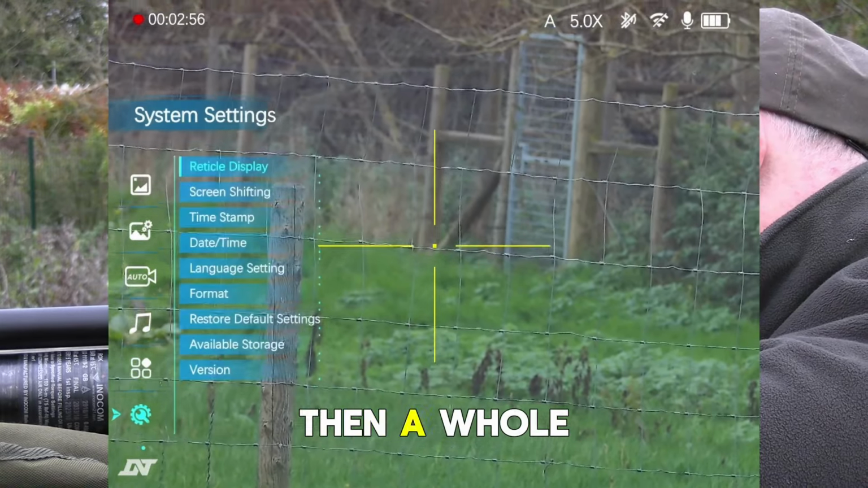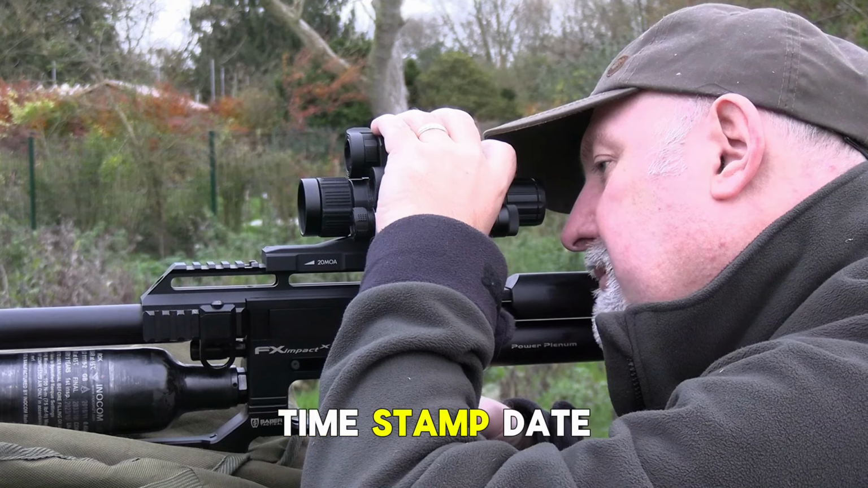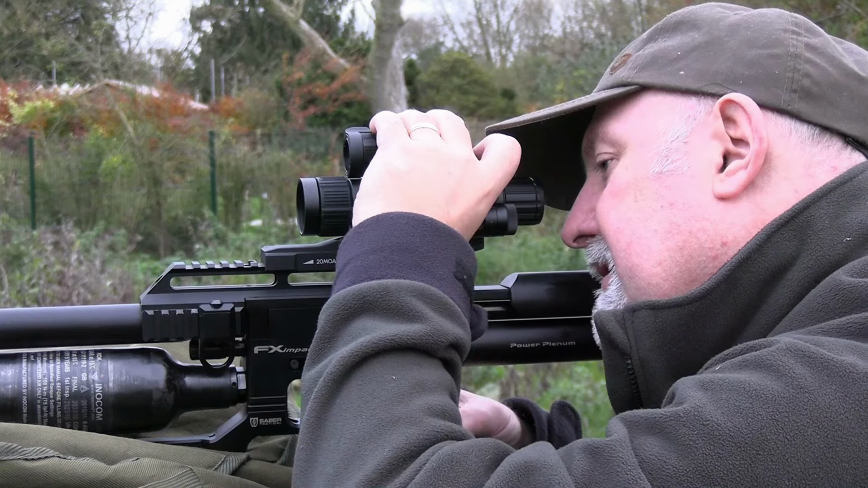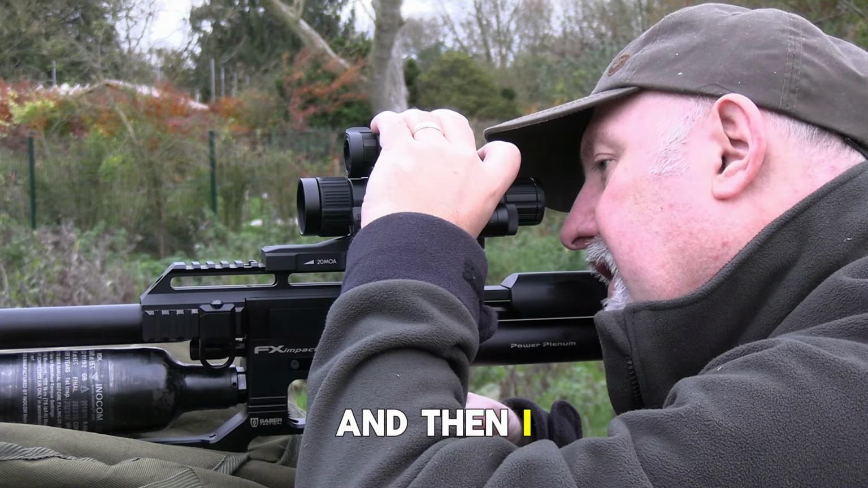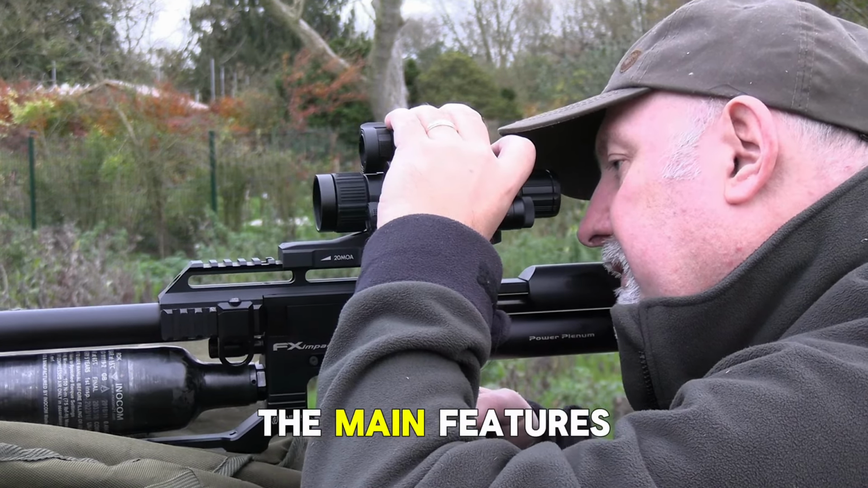There are then a whole bunch of other system settings, basic ones, timestamp, date, time, that kind of stuff. And then I think that's about it. So that's back to the beginning again. So those are the main features and functions.